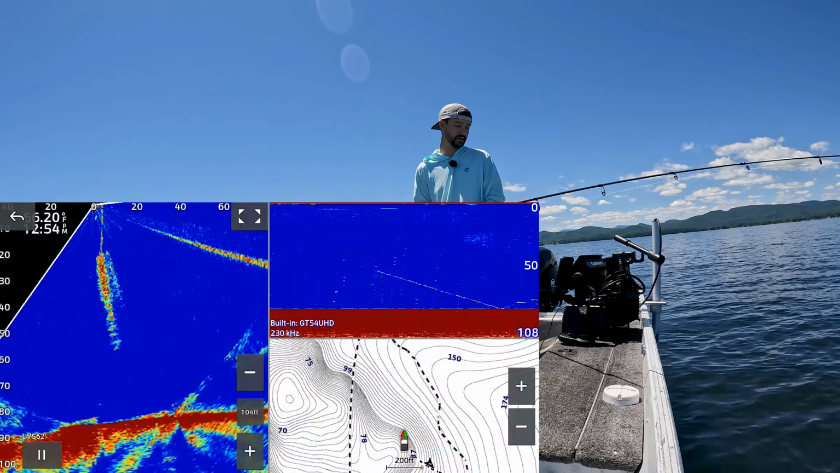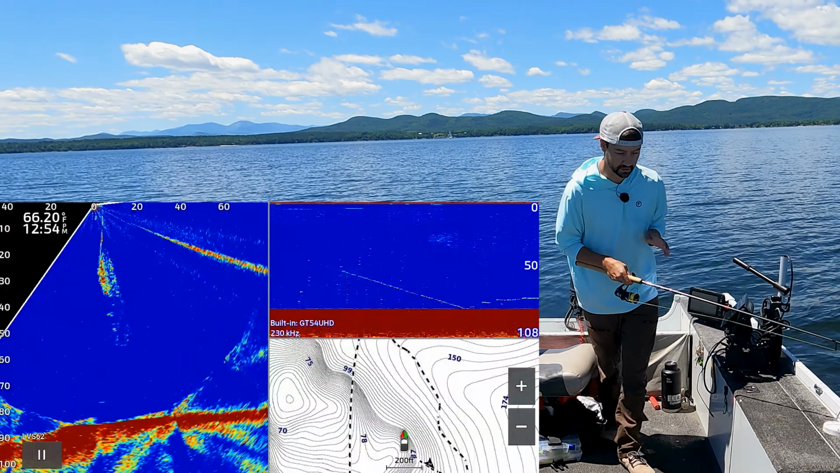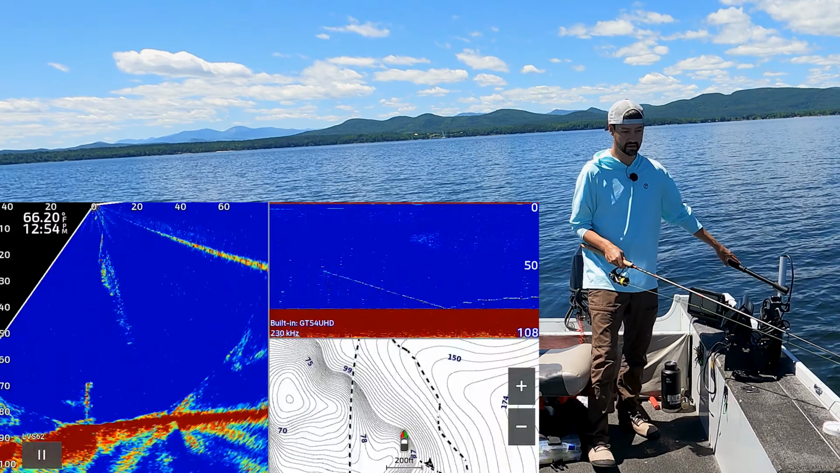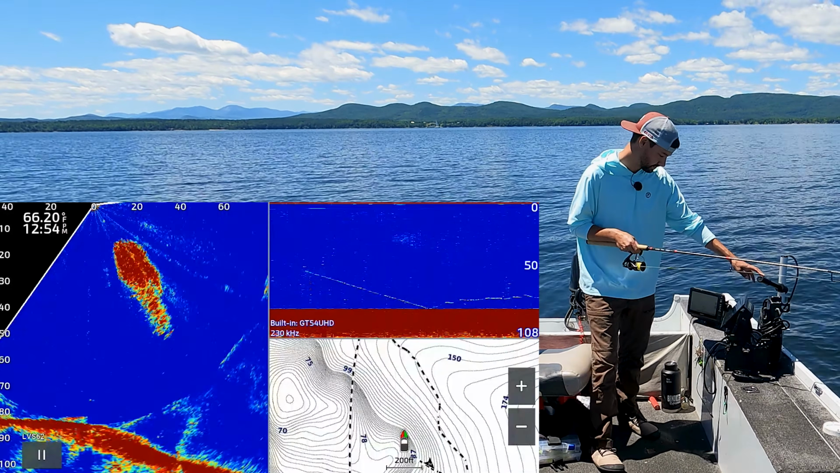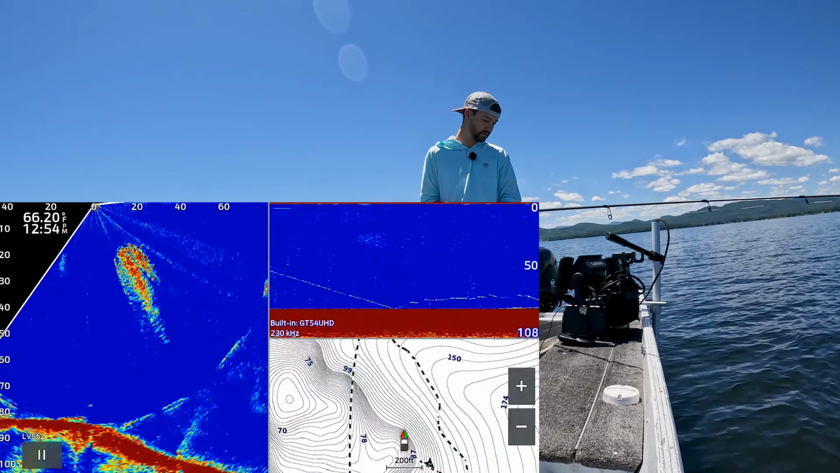They actually hide right below the rocks, especially with 2D. They'll hide right in there and you won't be able to see them. So always drop down. They're just very high percentage areas. Obviously this bait's hanging out right on the ledge here.